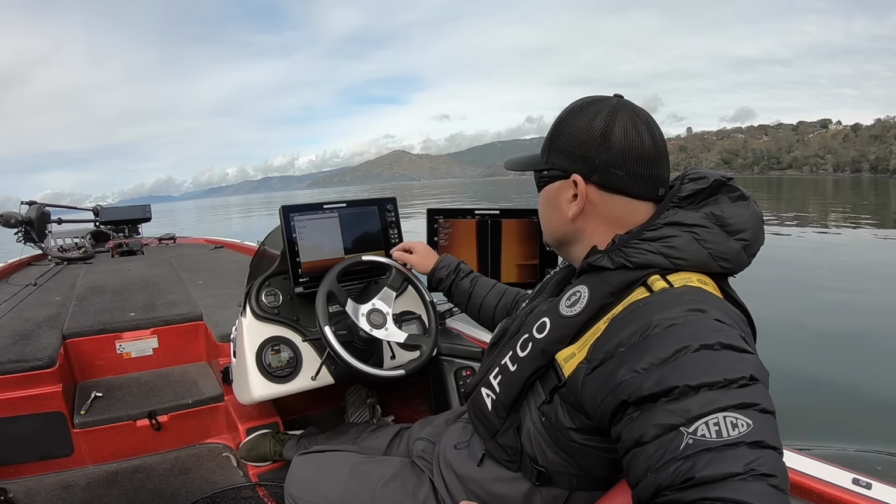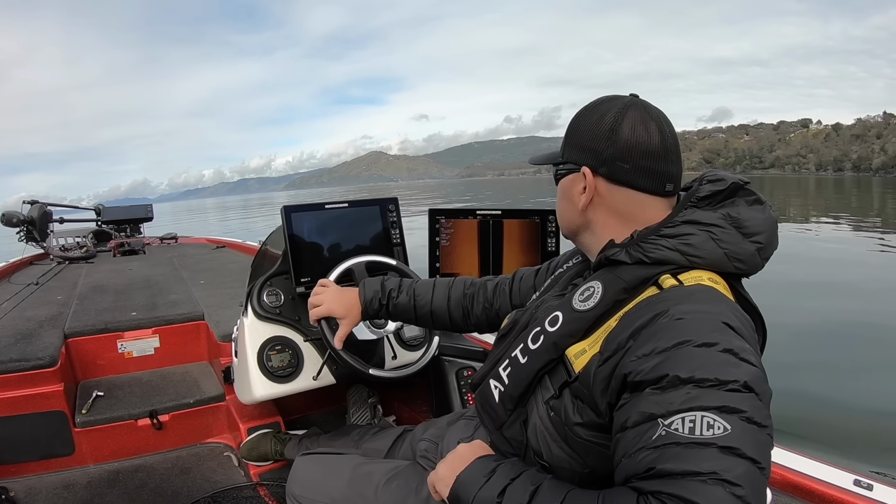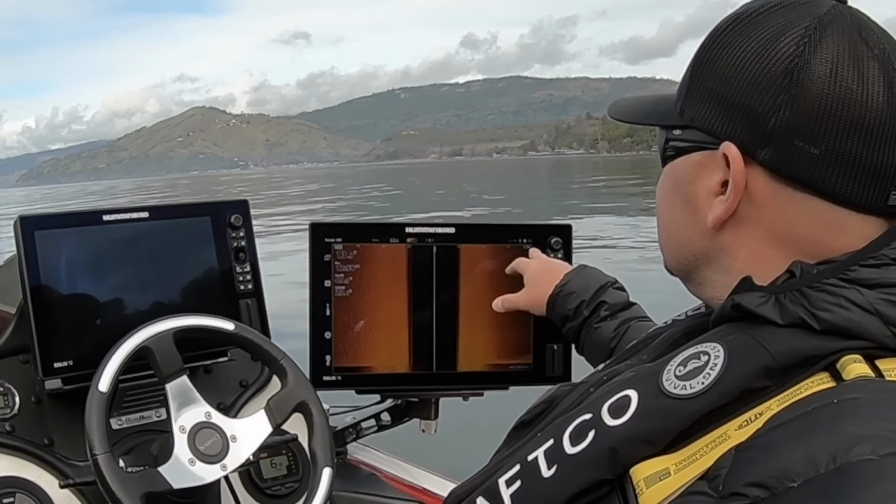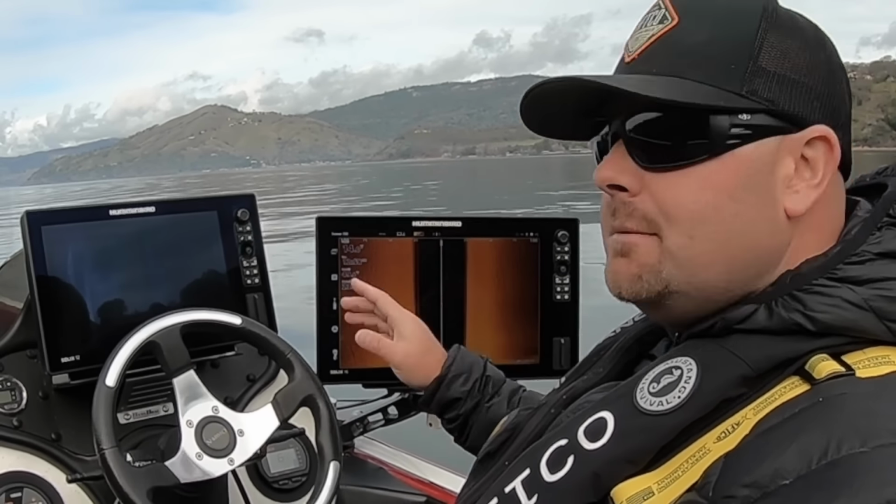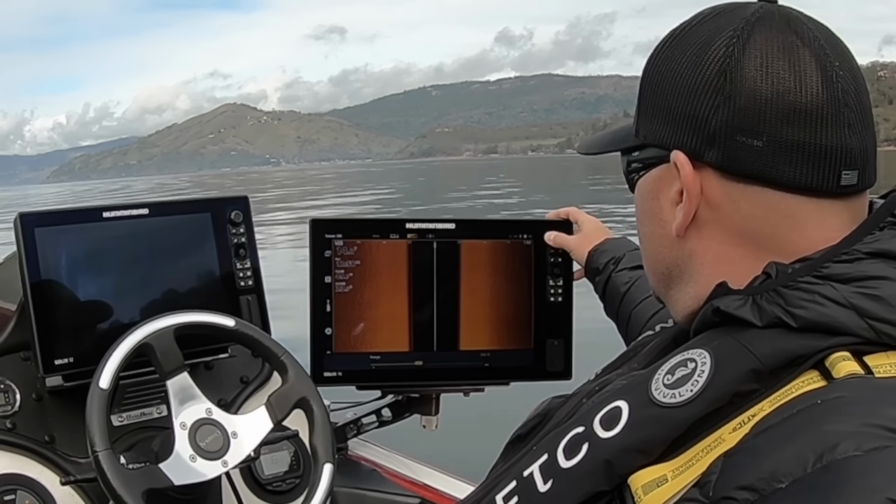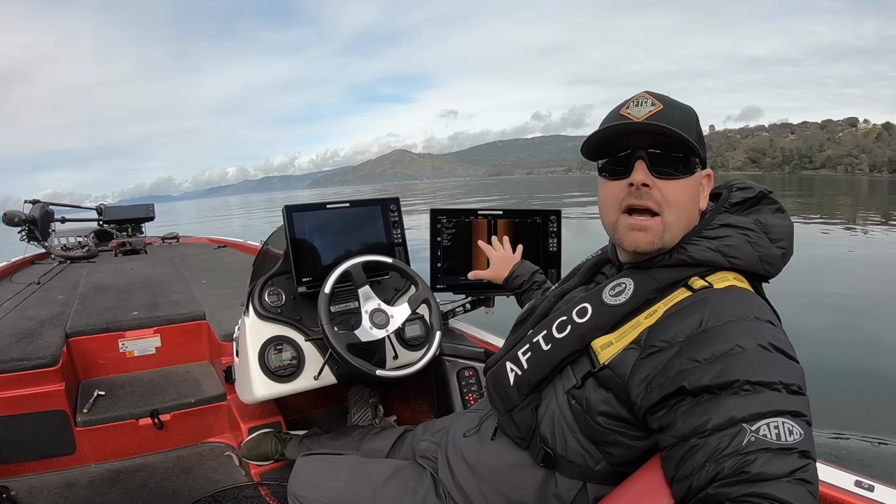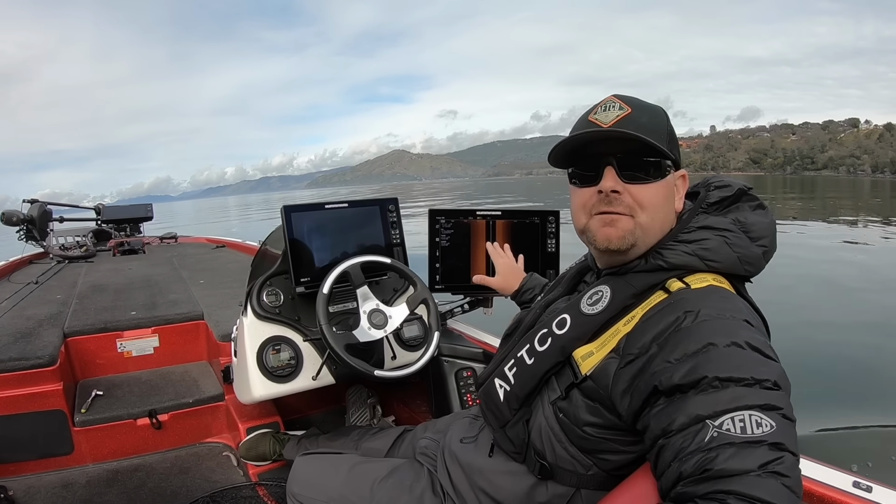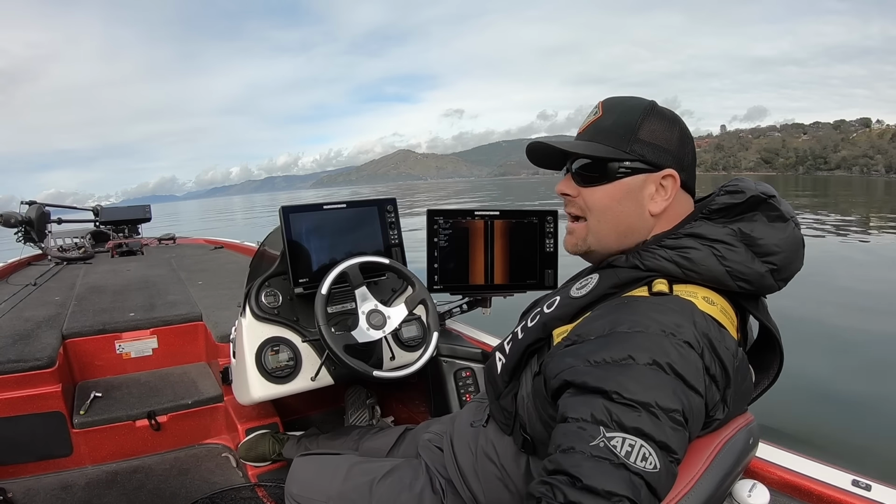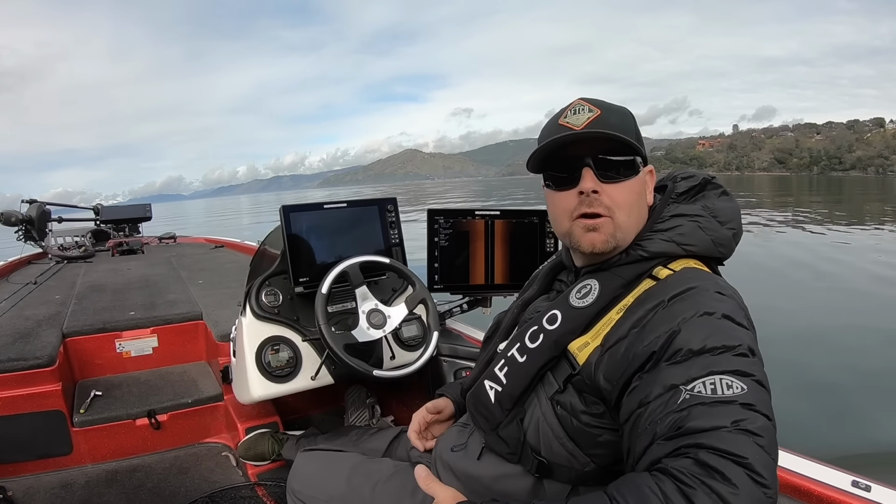So right here, let me put this unit on standby so you don't get confused with this. So over here, 455, right now I am scanning 100 feet to the left and the right, but watch this. I just turned that up to 250 feet out the right side and 250 feet out the left side. So now I am scanning 500 feet to the left and right of my boat to look for structure.